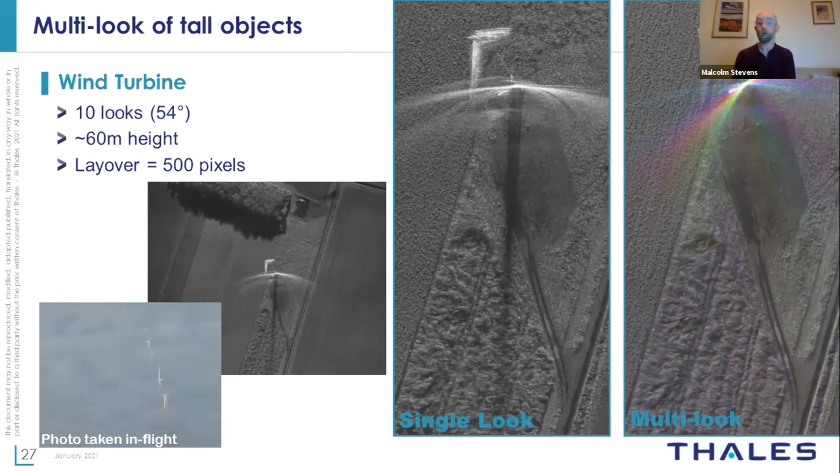But by flying a straight line, which is quite convenient because it's simple to do, and pointing the antenna initially forwards and then gradually following backwards as you fly past, you're able to get an image which has combined lots of single look images into a multi-look image of an object, in this case about 60 meters tall. And you can see in this case we were looking through cloud as well, and so seeing the ground, when the photo that was taken during the flight shows that an optical sensor wouldn't have seen the ground in this case. They would have just seen the tops of these wind turbines.